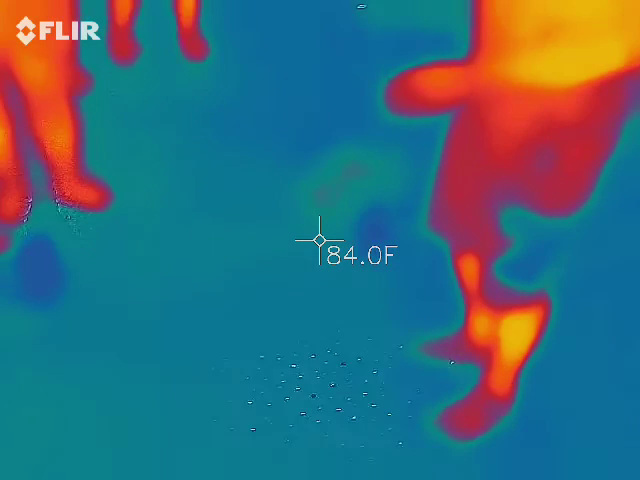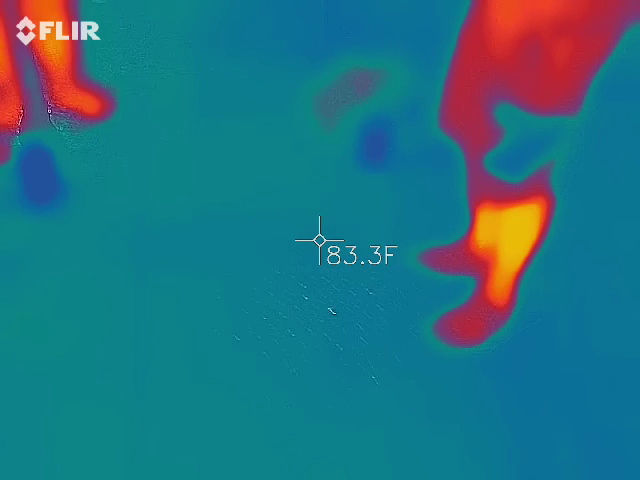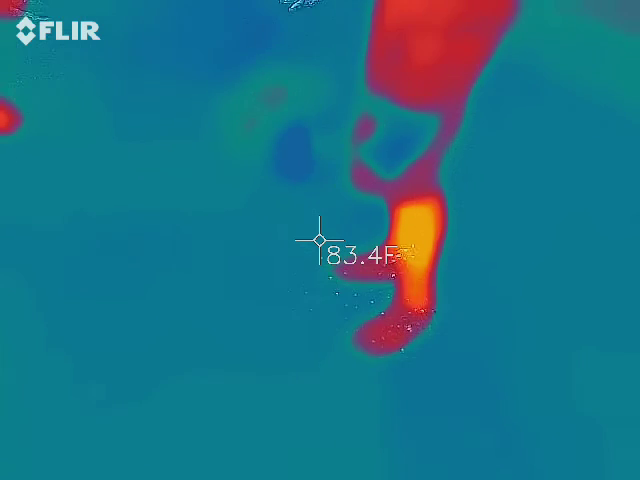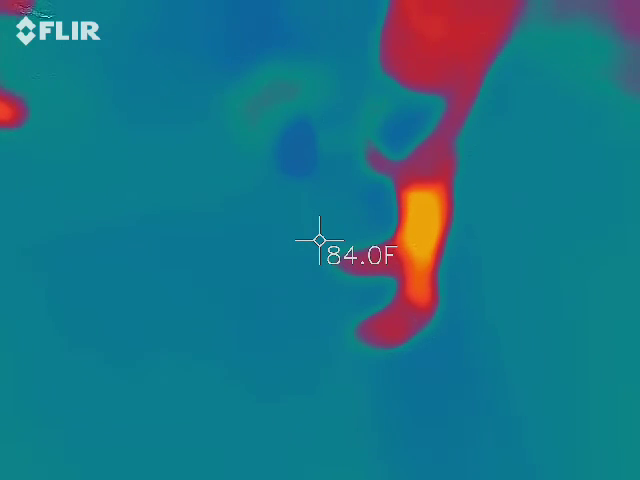So what does this guy do? It actually helps us see things that we can't see with the naked eye. So these are lasers. Same thing for the next one.